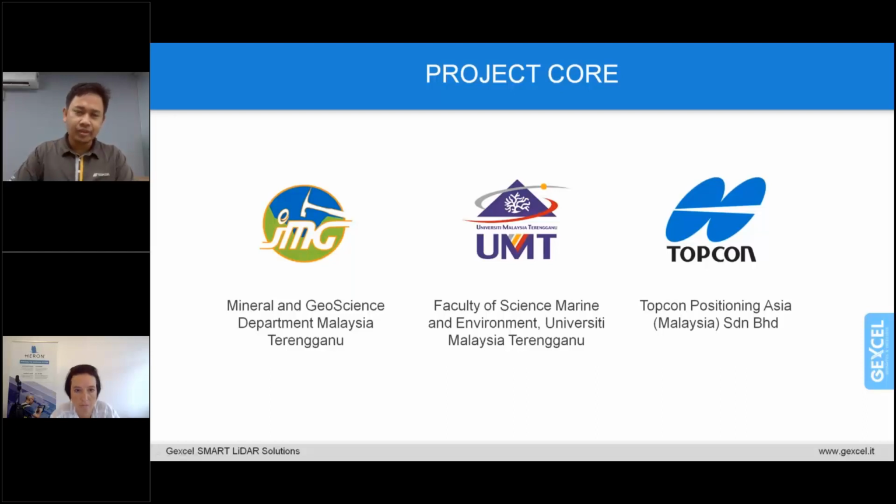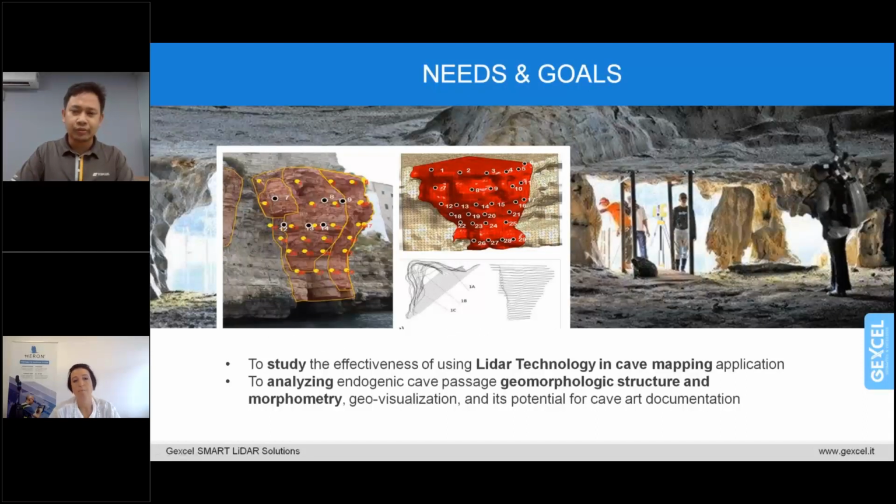Thank you, so many thanks for this explanation, because I think it is important to explain all the actors involved, and this is what I really like the most: the collaboration of different entities and actors for a common goal. Even though I think that here the goals are more than one, right? Can you give us some more information about the needs and the goals of this project?